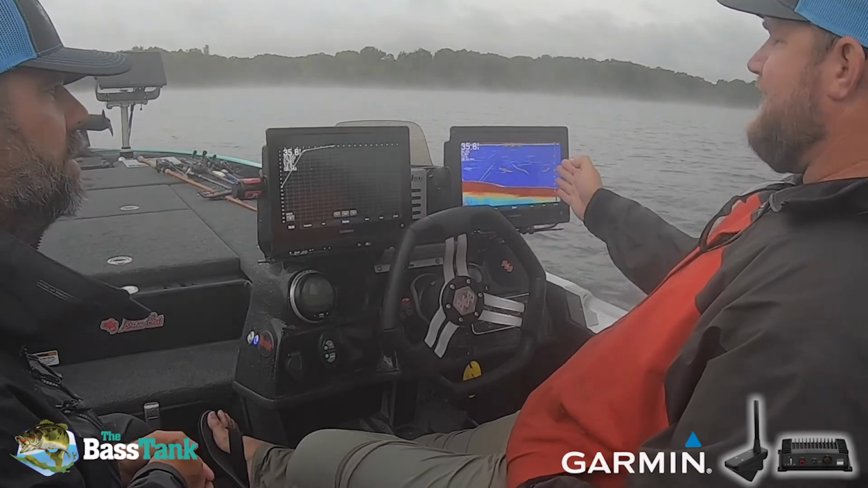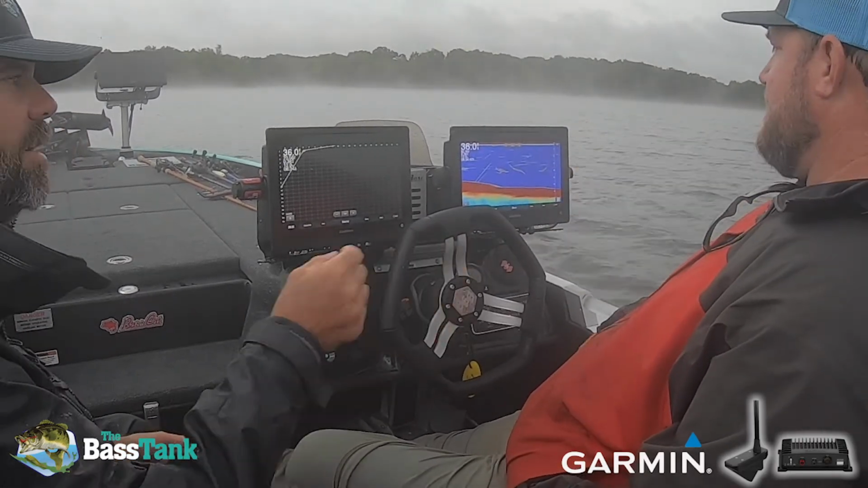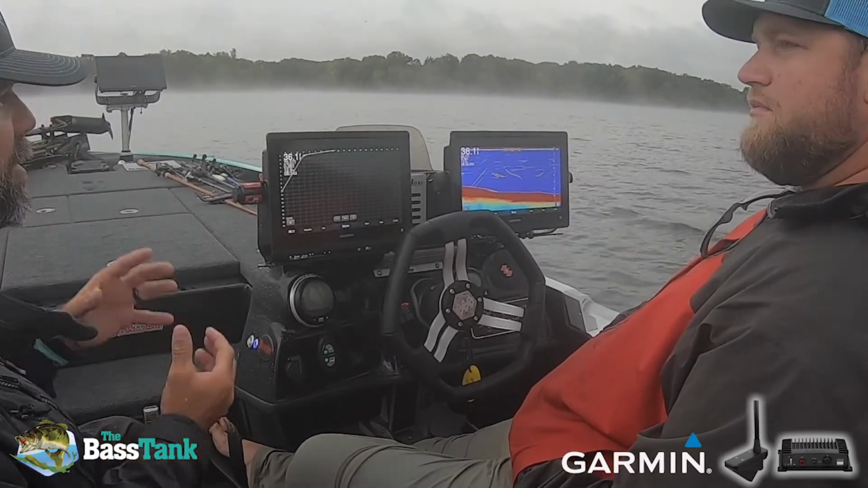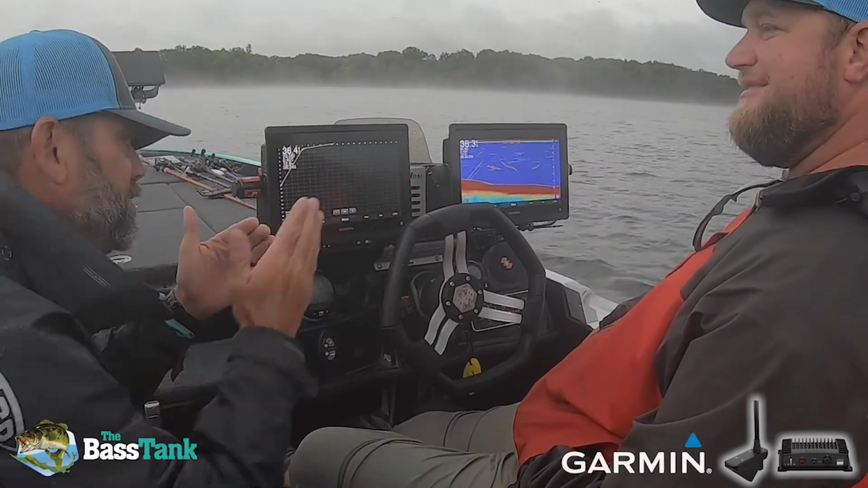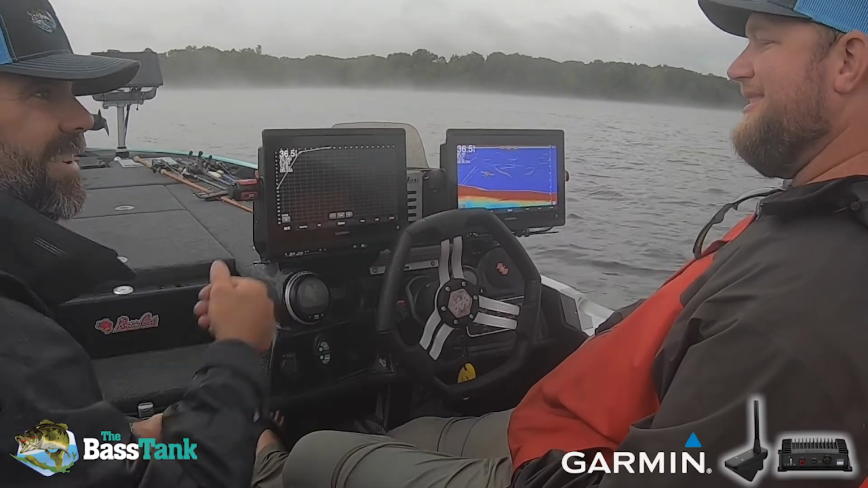Our minds always want to read left to right, but we have to remember on traditional sonar we need to read right to left. That is something that is hard for us to remember. Especially if you take someone new with the Livescope, they don't understand where we're going. It's always left to right because the way we read has trained their minds.